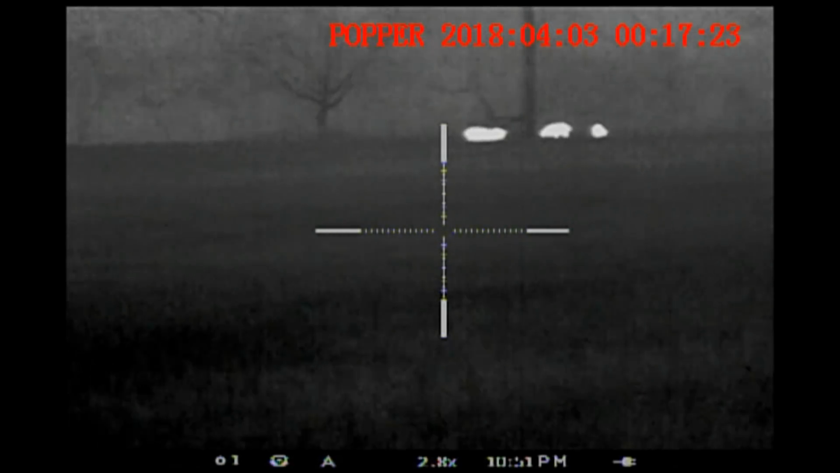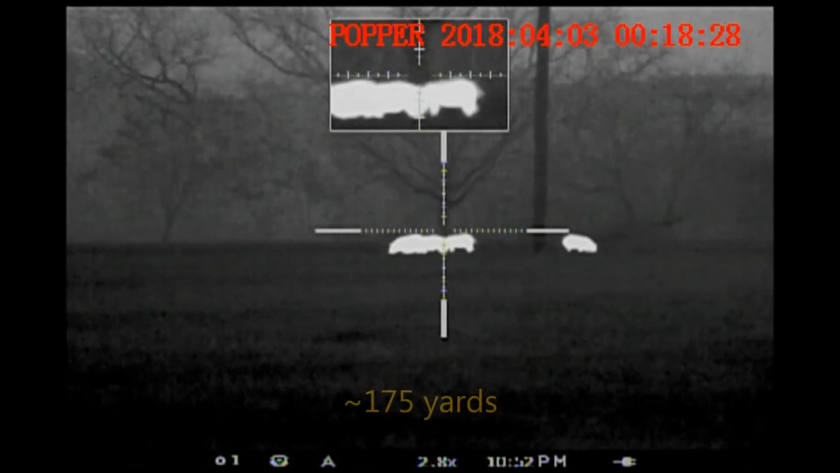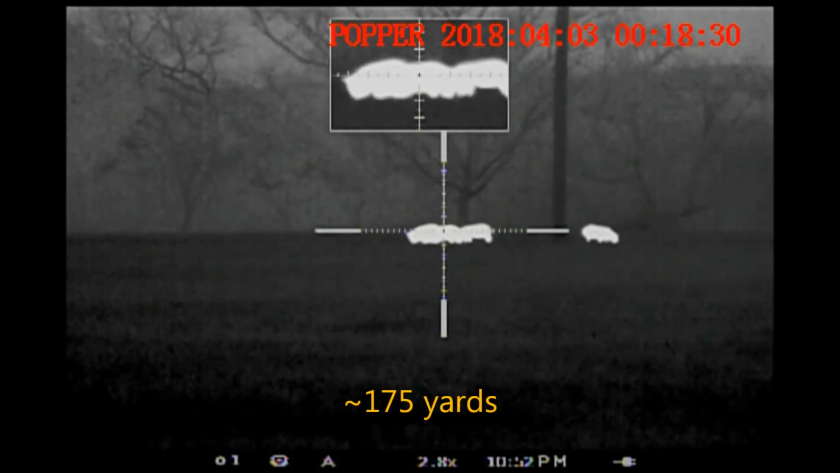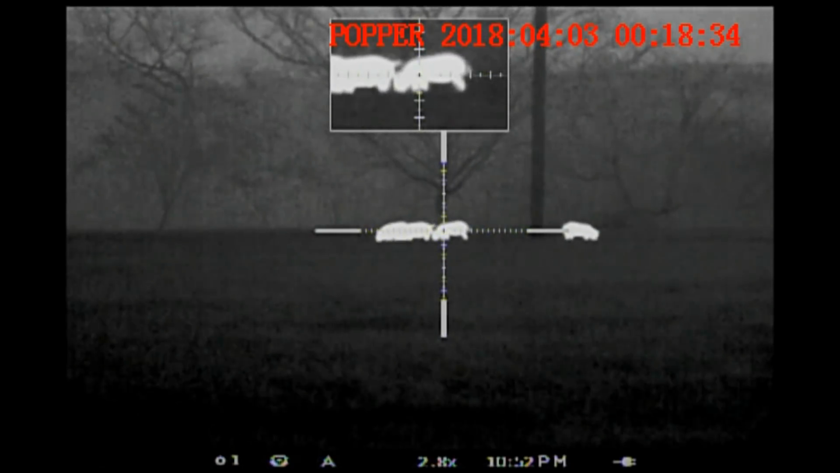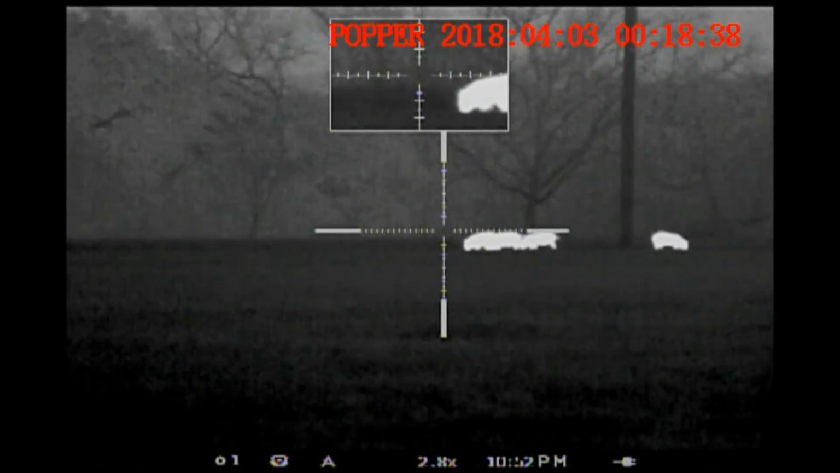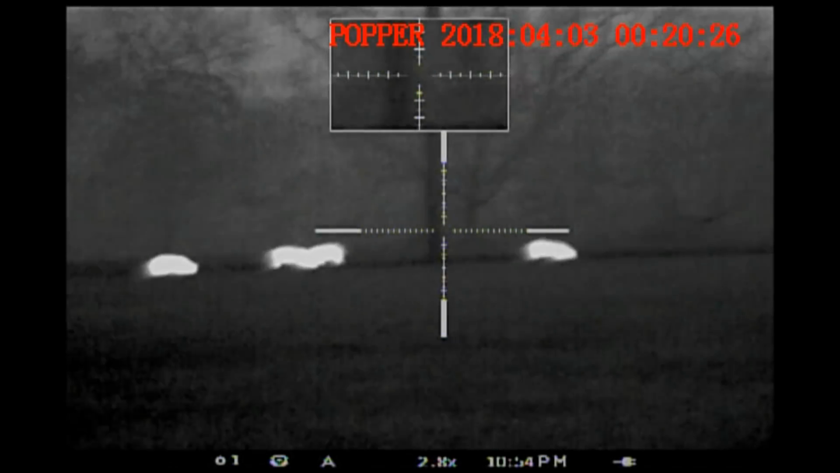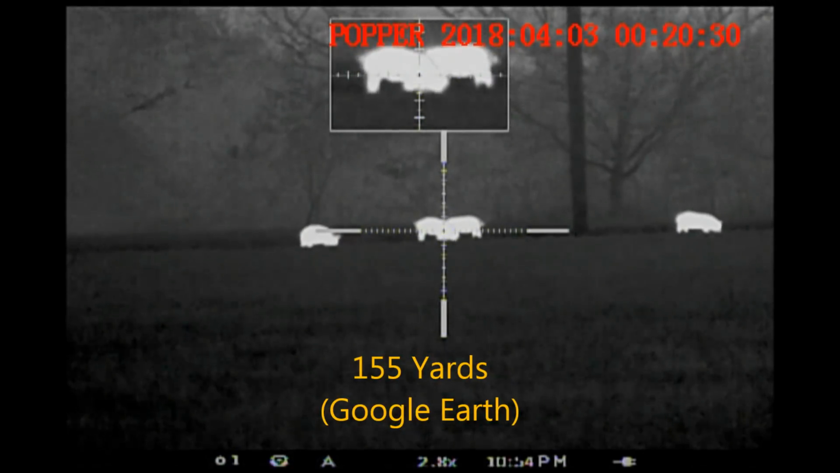Here we're about 200 yards out. Now we moved a little bit closer. We're at 175 yards. Ben was ready to shoot from here. I thought we should get a little bit closer. The bright moon was the problem. It was actually shining directly on us. We were walking into the rising moon. We went ahead and stopped at 155 yards.